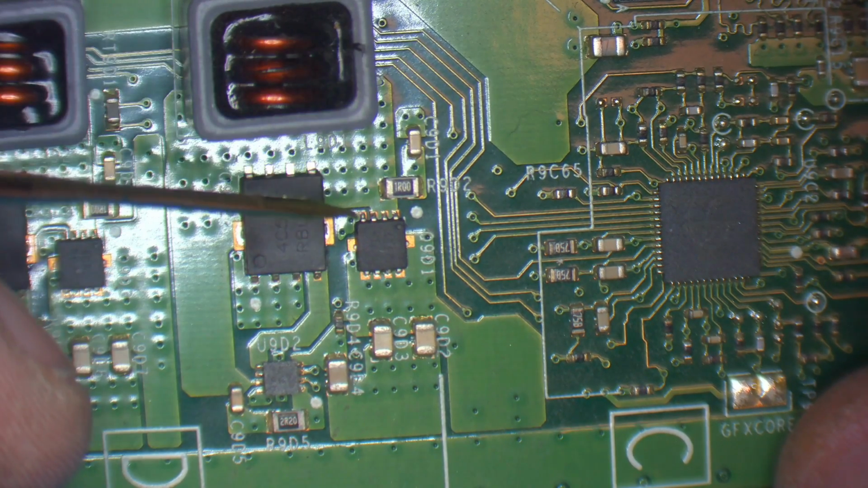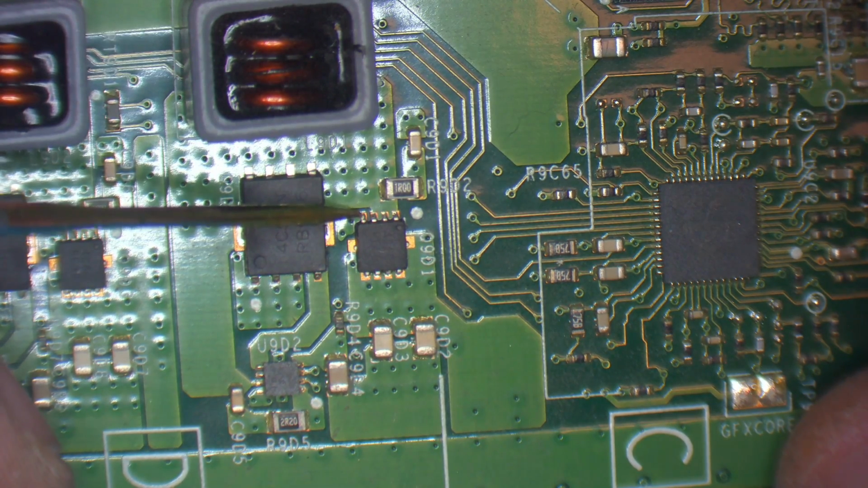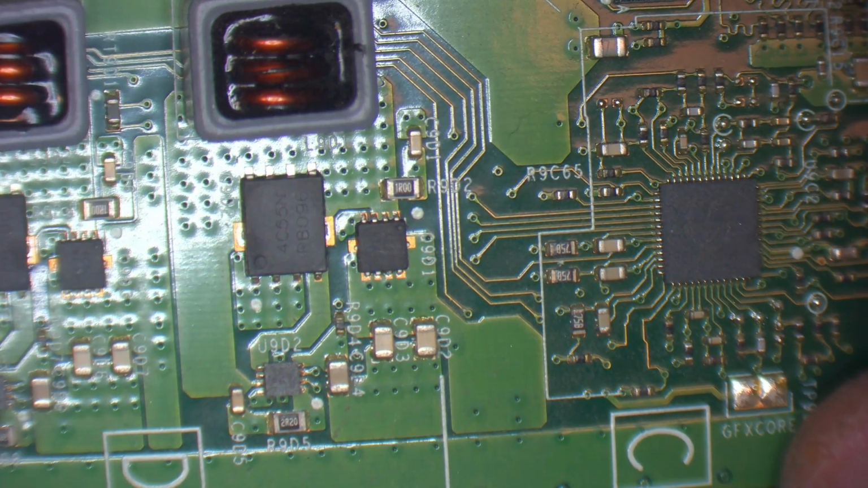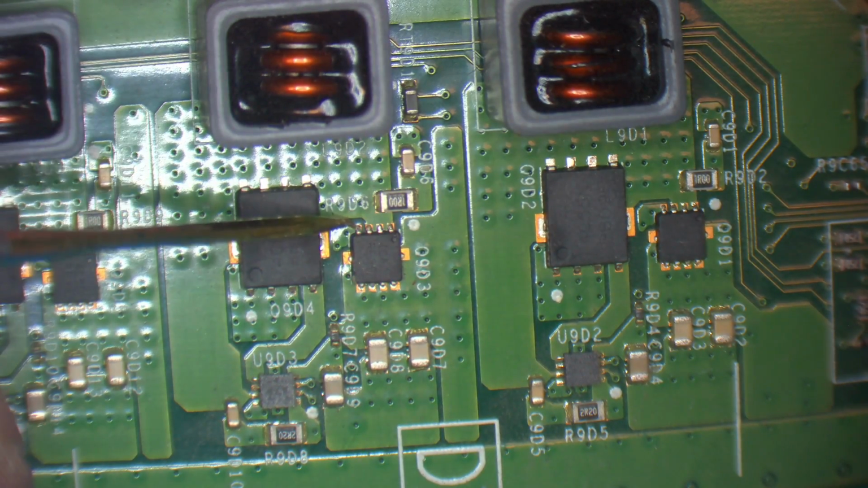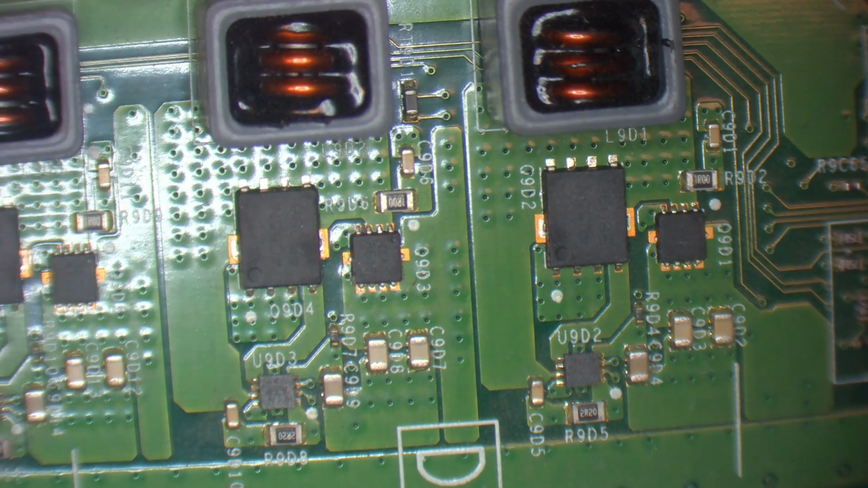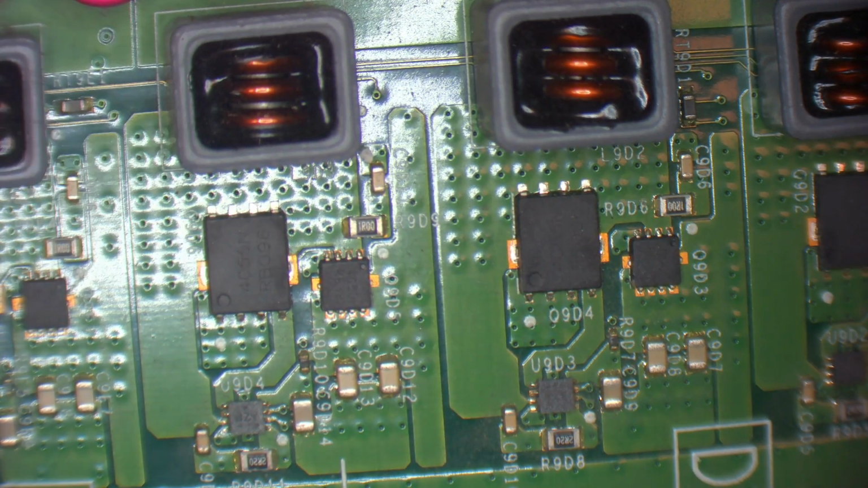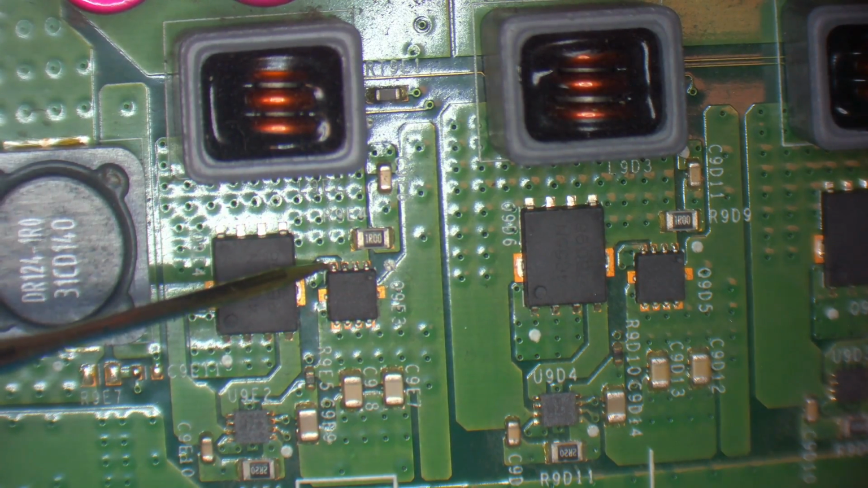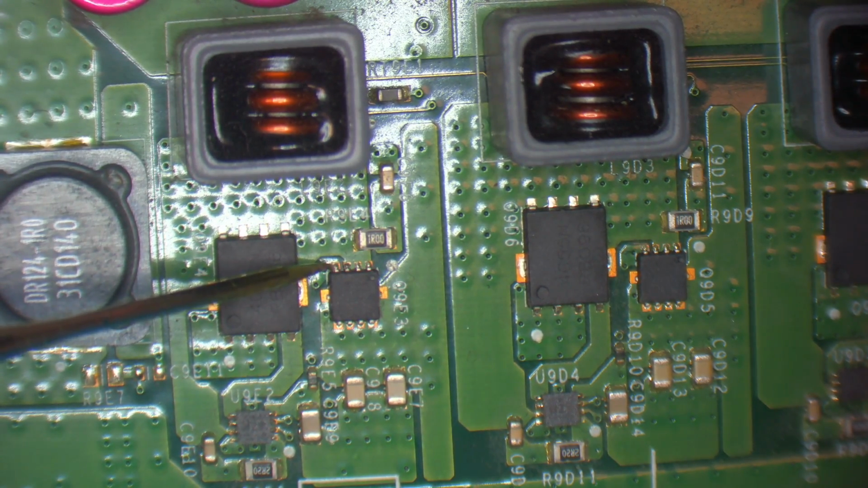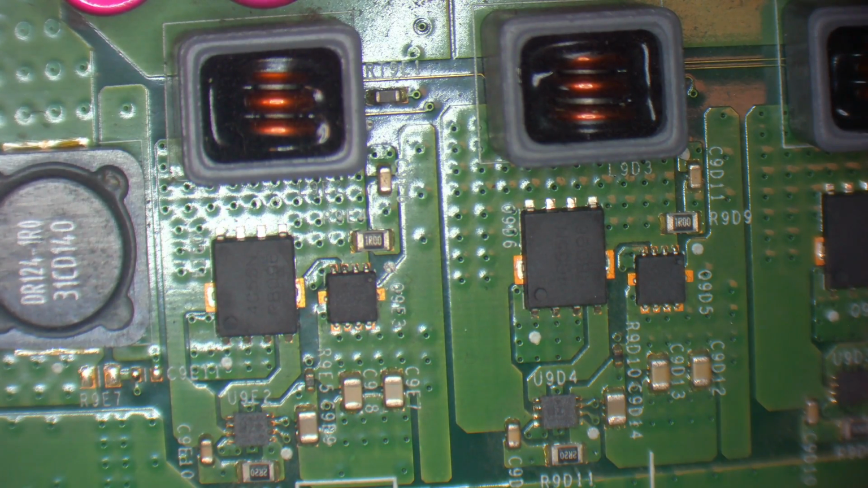Basically what we want to do is check for a short on the gate, and we get 0.608 volts to ground, and that is perfectly normal, so that's an acceptable reading. The same on that one. We get the same on that one. And we get the same on that one as well. So we've definitely got no issues with those MOSFETs.